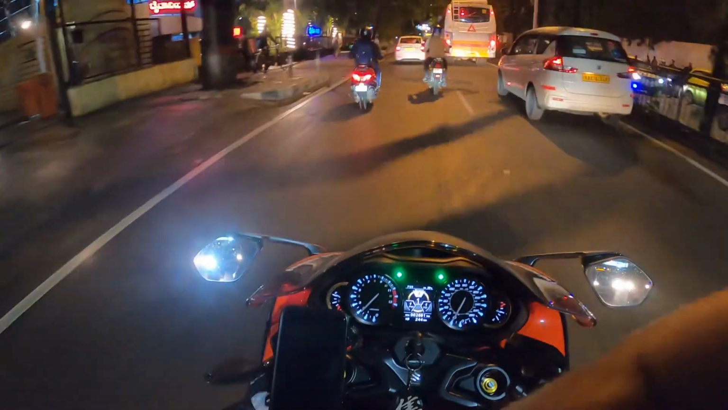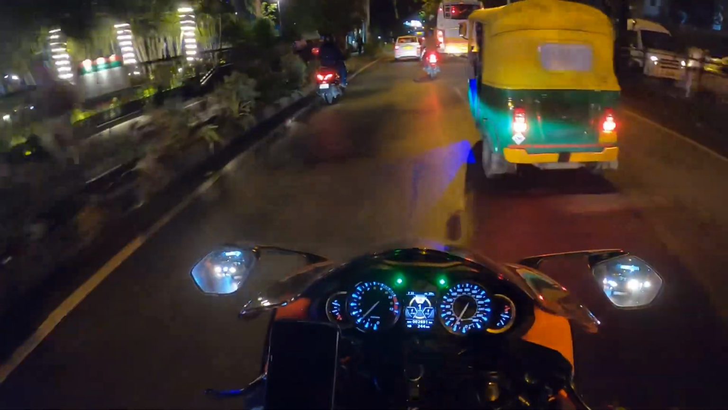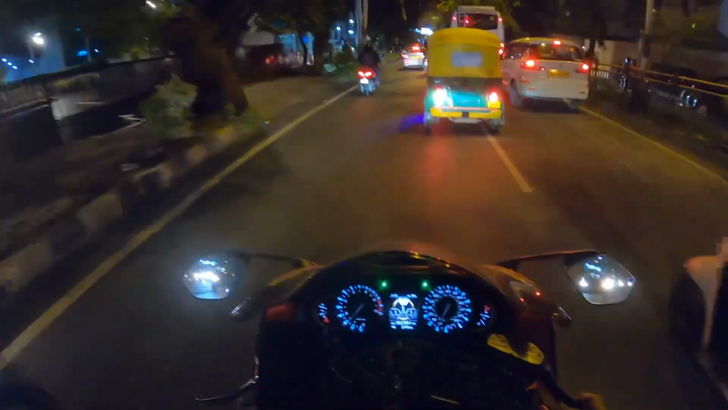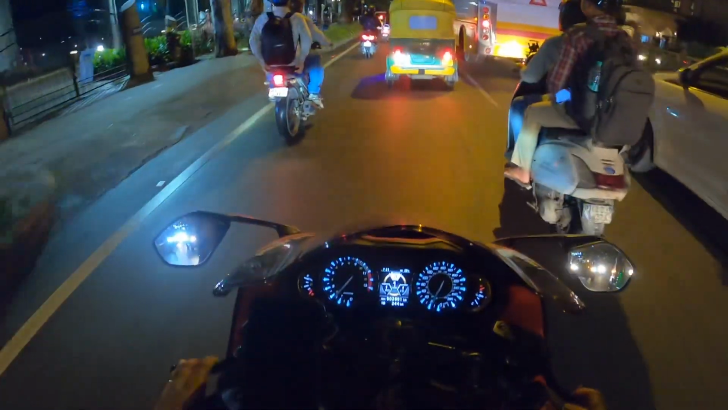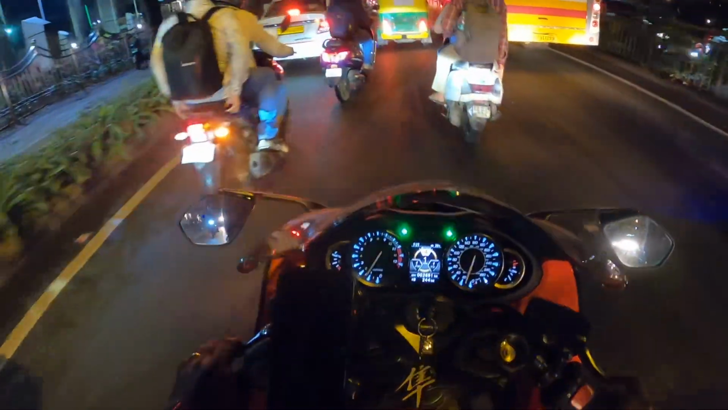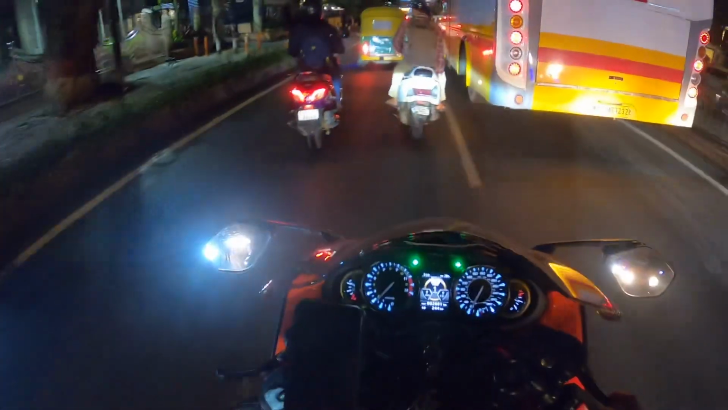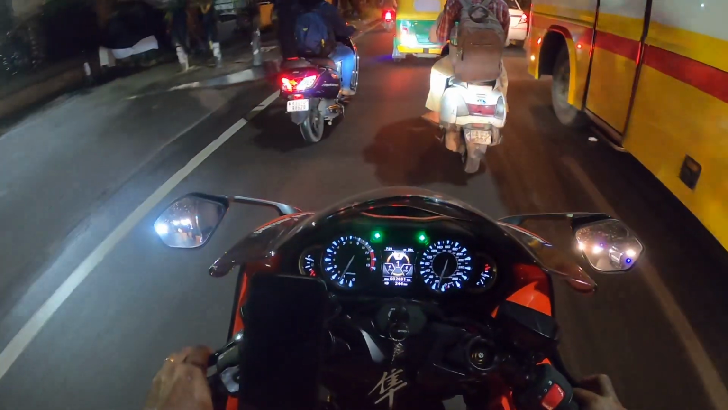Let me just push back the camera. I think this is a better view, but because of the cable, it is obstructing. I don't know how far I can do justice to this. Chalo, let's try and see how much it will move.